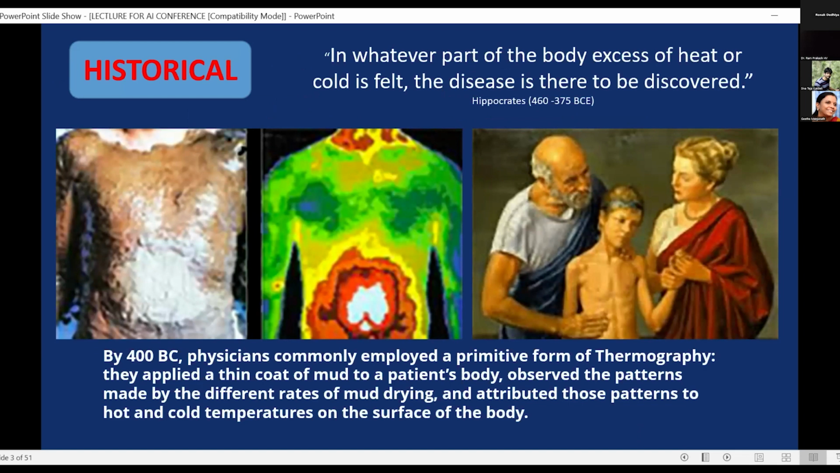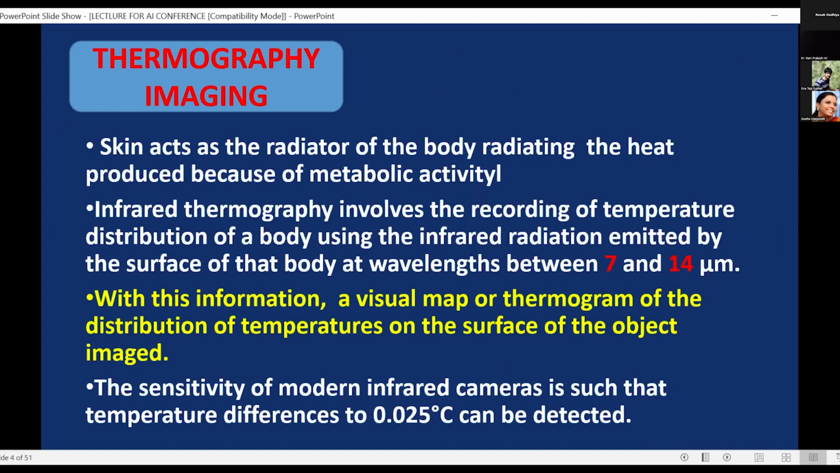The actual use of thermal imaging started with Hippocrates, and that was the time when they used to spread wet mud over the body to find out the area which dried up very fast, and that they thought was the area that was problematic.